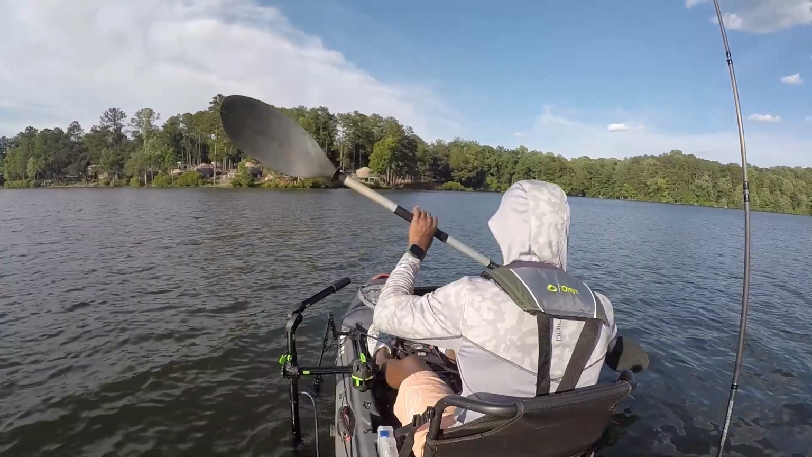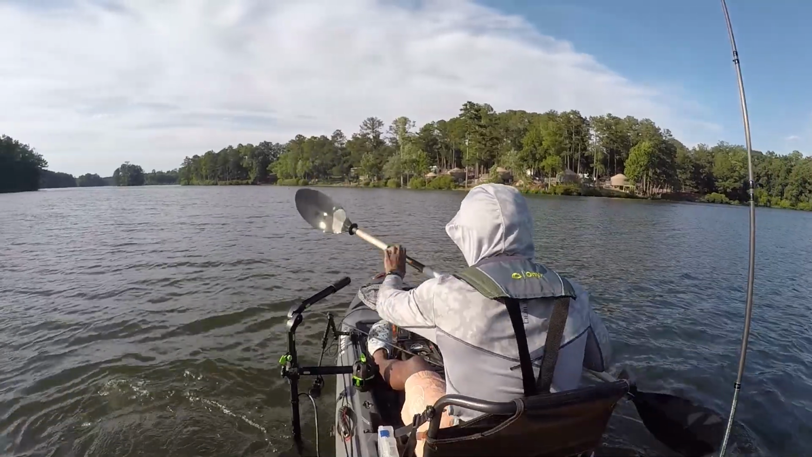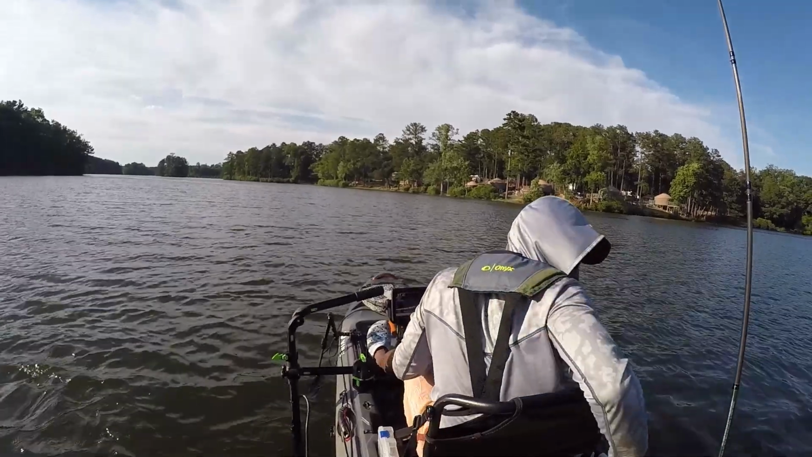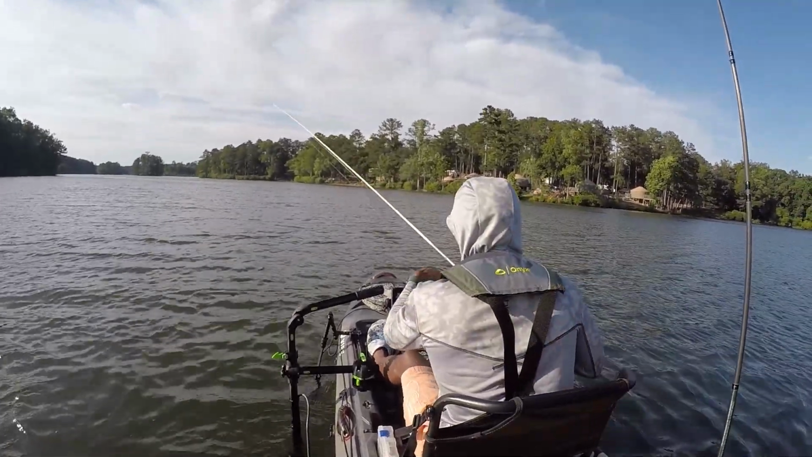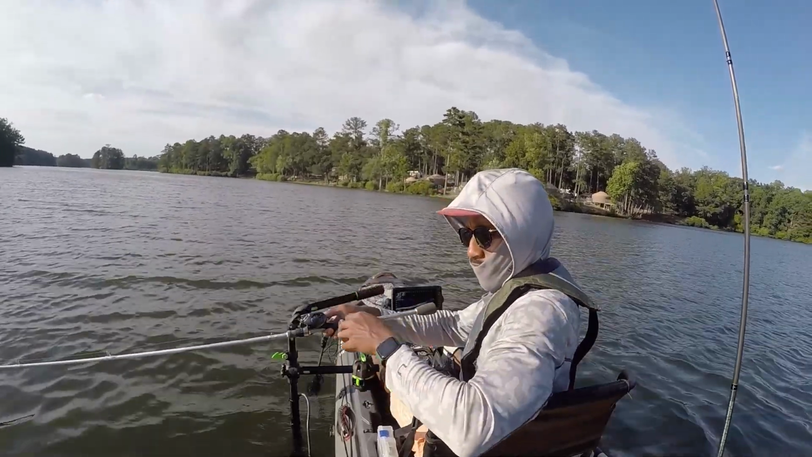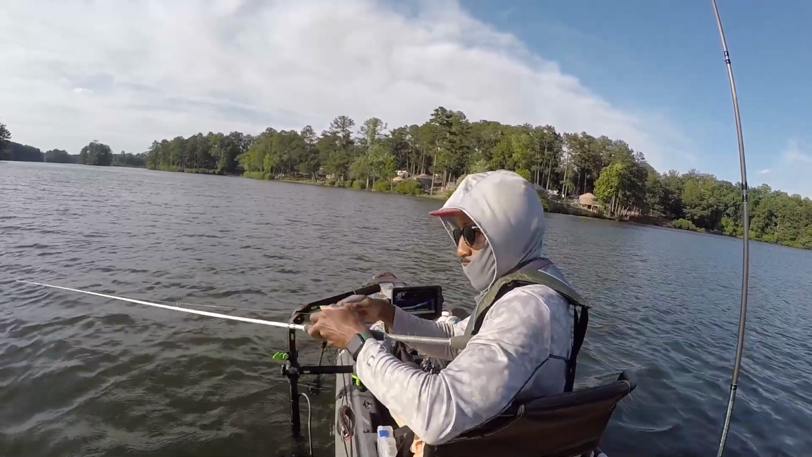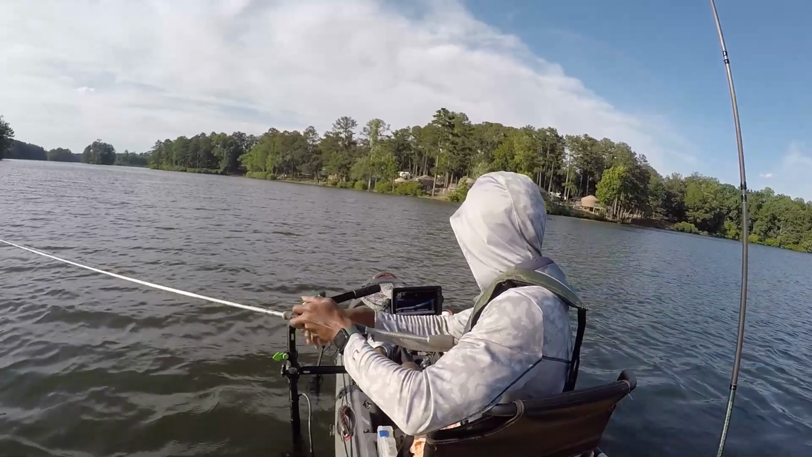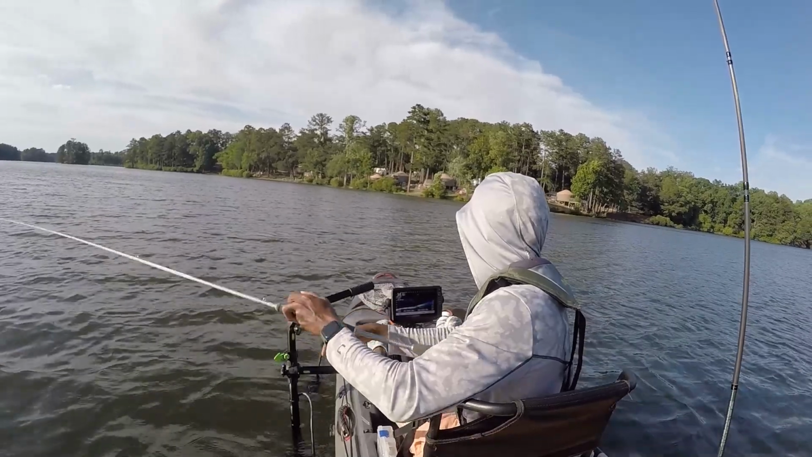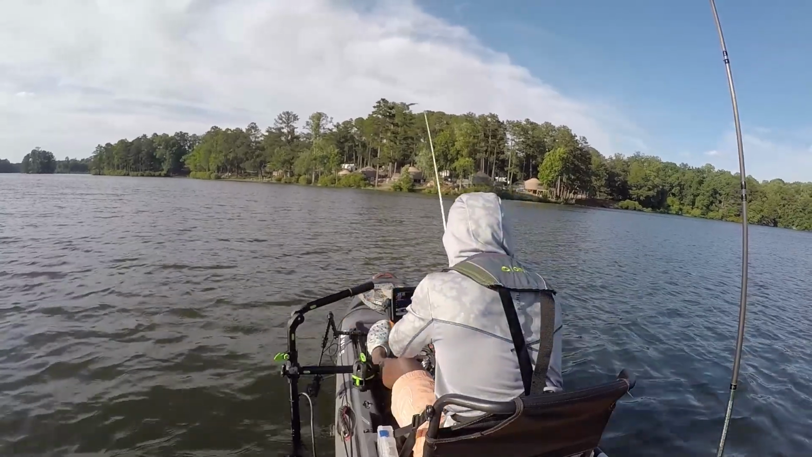So as you can see, I was out here pretty much all day. For a couple hours, I went back and marked a few flats, a few new areas on the back of one creek that I know doesn't get a lot of attention. I did not throw on them, so there was no footage, but I did a lot of scouting this trip. And on my way back to the ramp, coming back to the main body, found a lot of schoolers again on bait, and this is pretty much the pattern for the afternoon and evening for this lake.